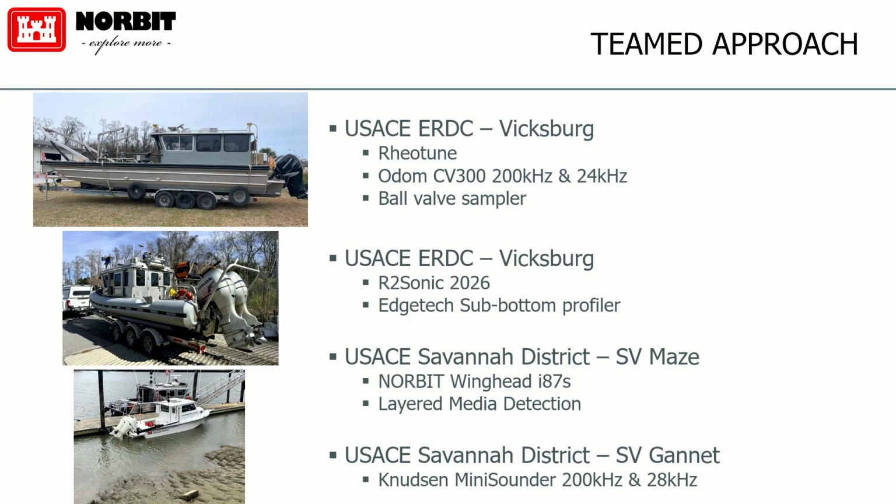And also, we employed our layered media detection algorithms, which is kind of an R&D effort. So it's not out of the box, push button operable yet. They also ran their SV Gannett, and that was running a Knudsen mini sounder, 228 kilohertz. So we're still waiting for the data for ERDC. All of the data we have right now is analyzing and comparing against our multibeam, the I-87 versus the Gannett's